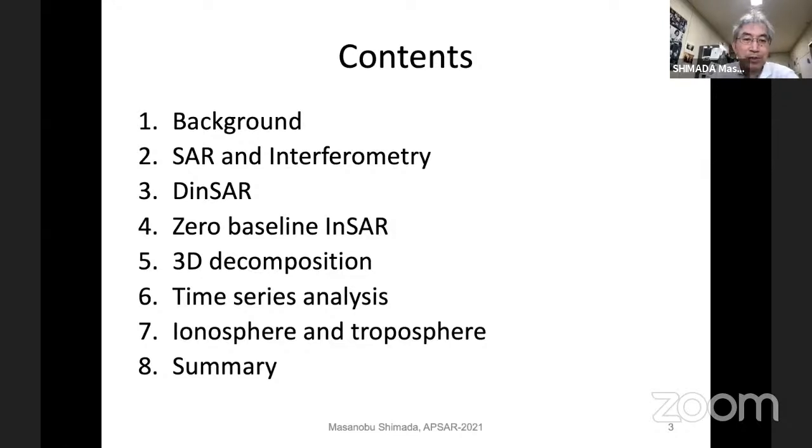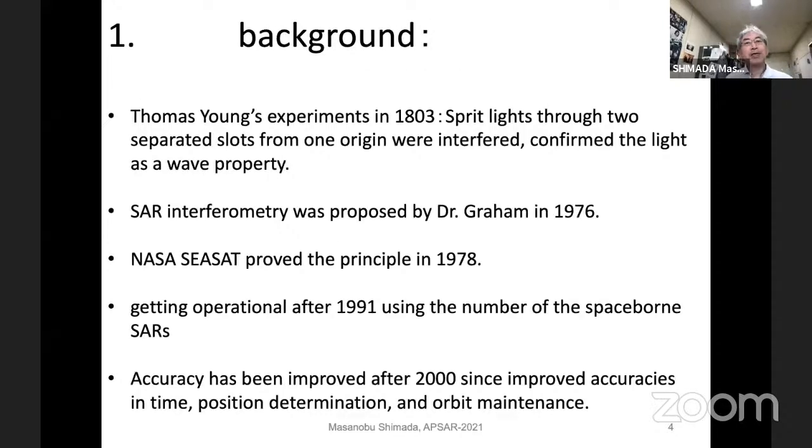As background, I was working for JAXA for over 34 years, very long years. I joined JAXA in 1979, many years ago. At the time, my first work was the development of an active microwave sensor, a microwave scatterometer.